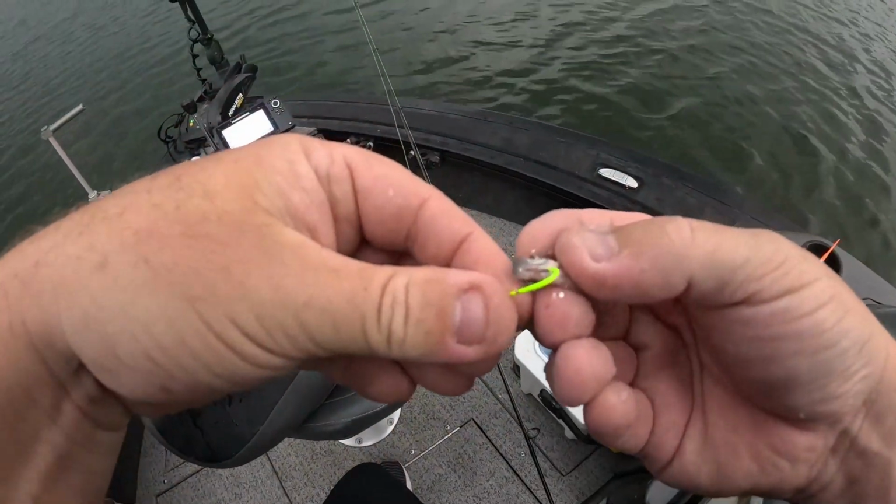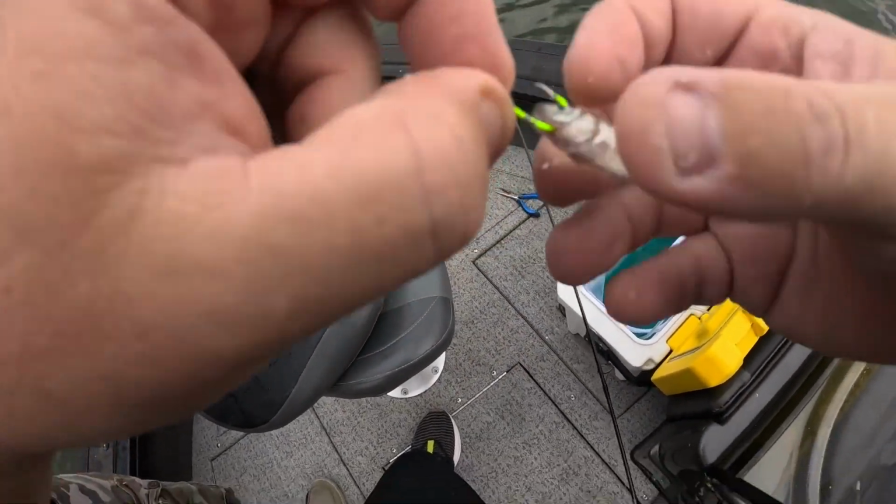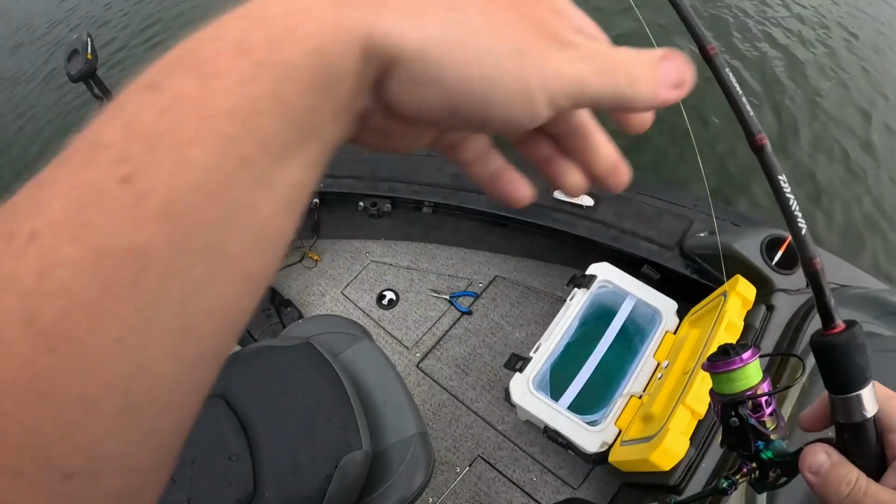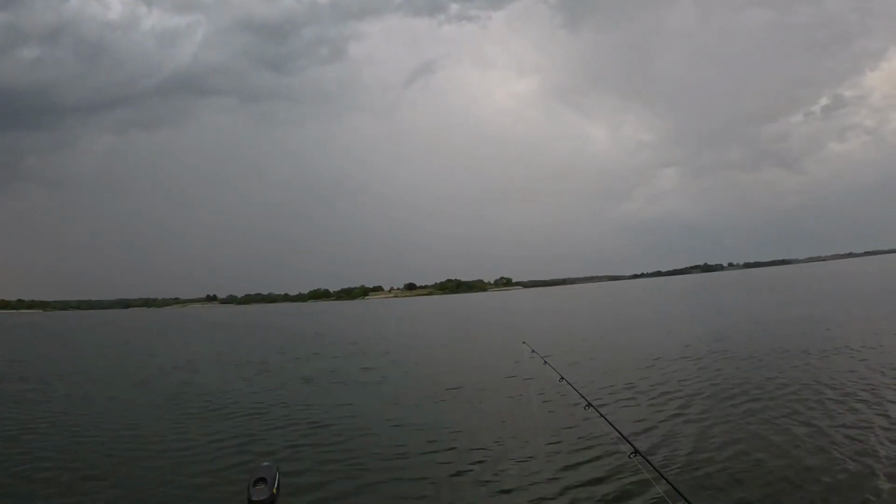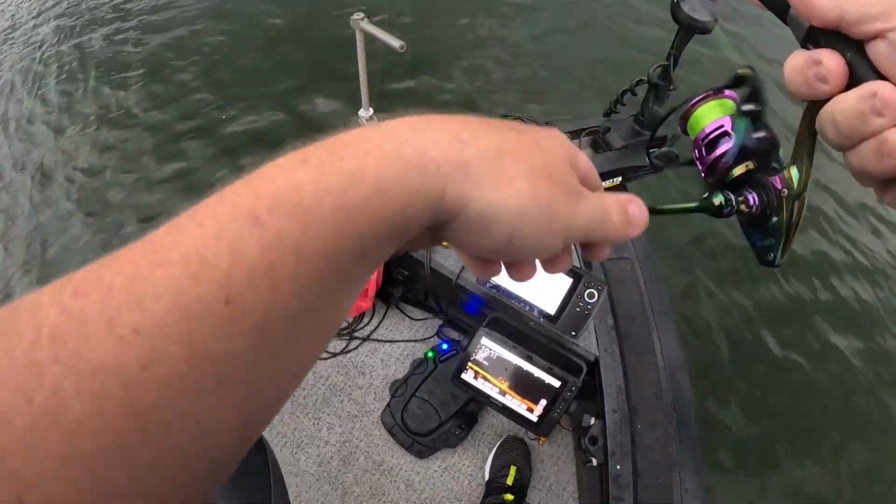Little update for you guys. The rain has been in and out nonstop for the last couple days as far as what's going to happen today. And there ain't no doubt about it, we're about to get nailed by something. Thunder, a little bit of lightning way off in the distance, sprinkling already. Something's about to happen, Captain.